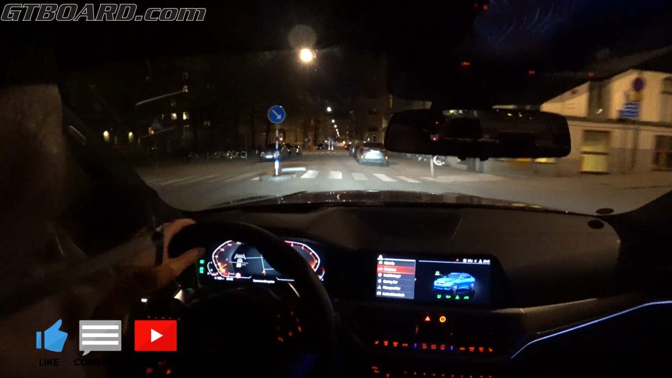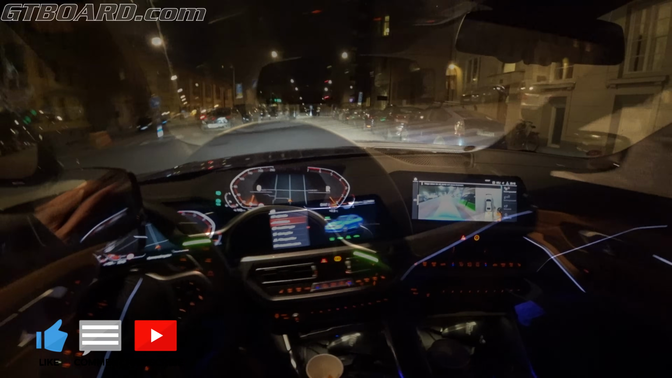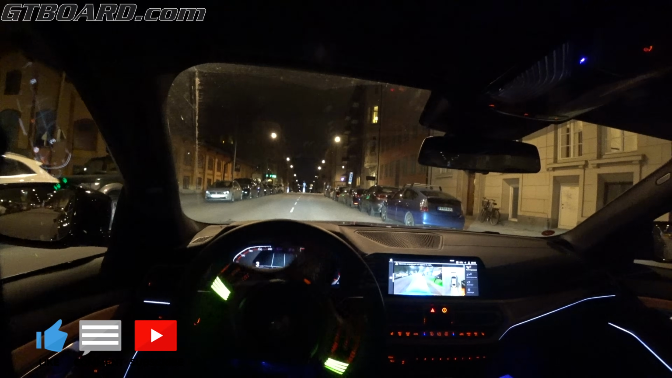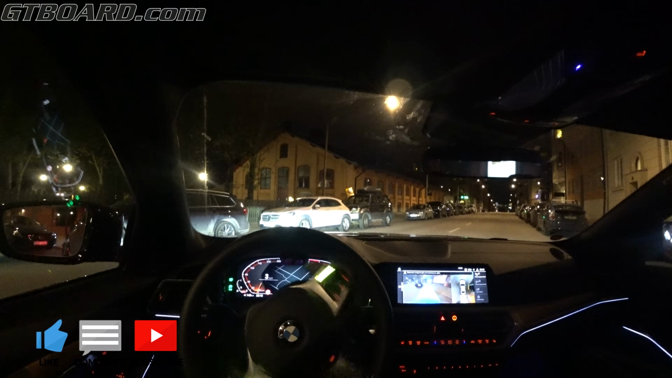Okay, that's about it. Somewhat more night driving. I'll do some day driving tomorrow. It identified it, and let's make it work for me. This is scary. Don't scratch the wheels, please.